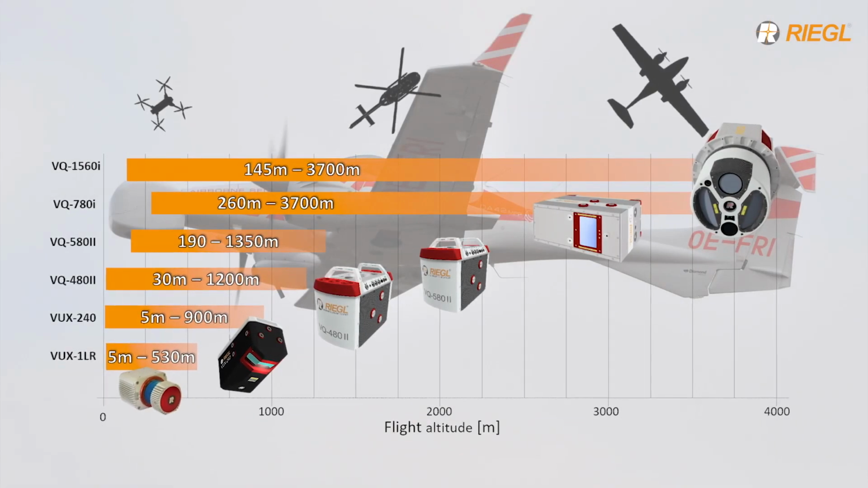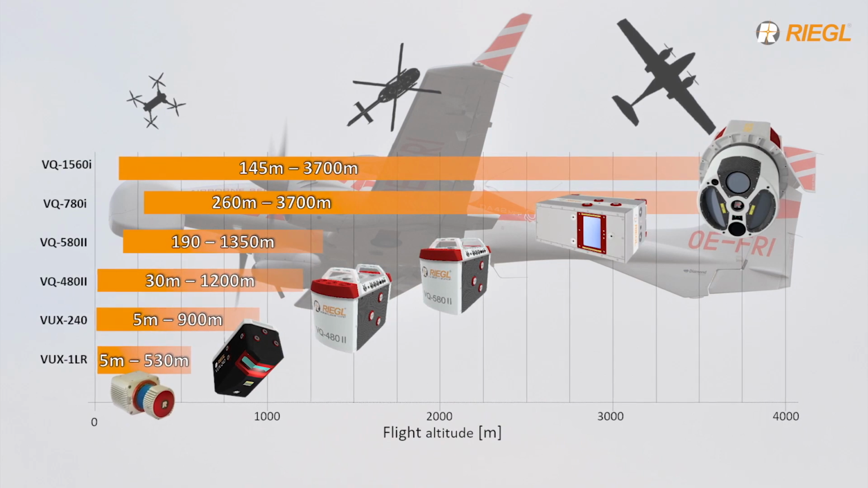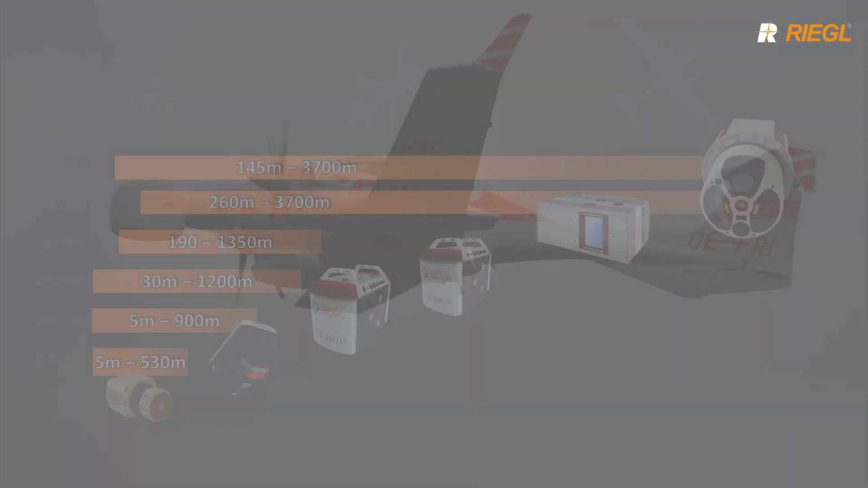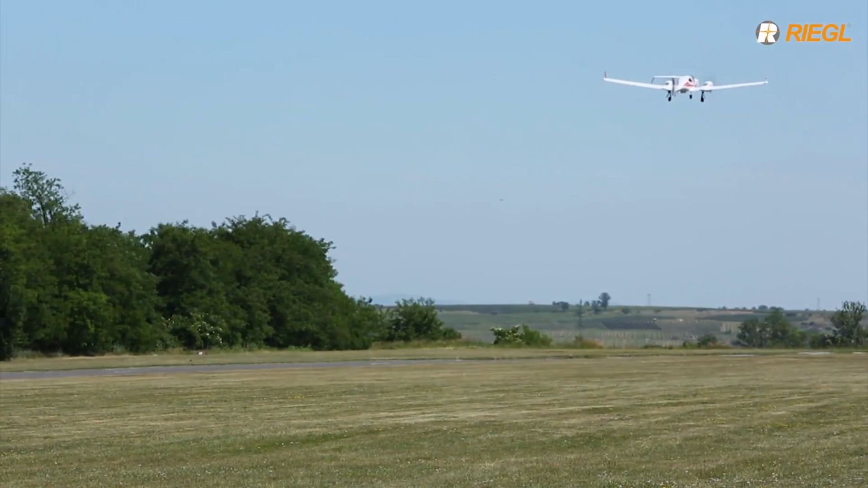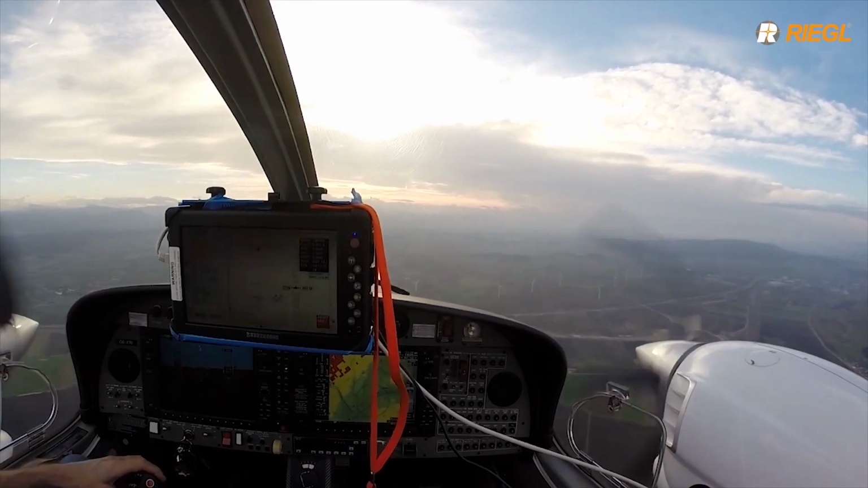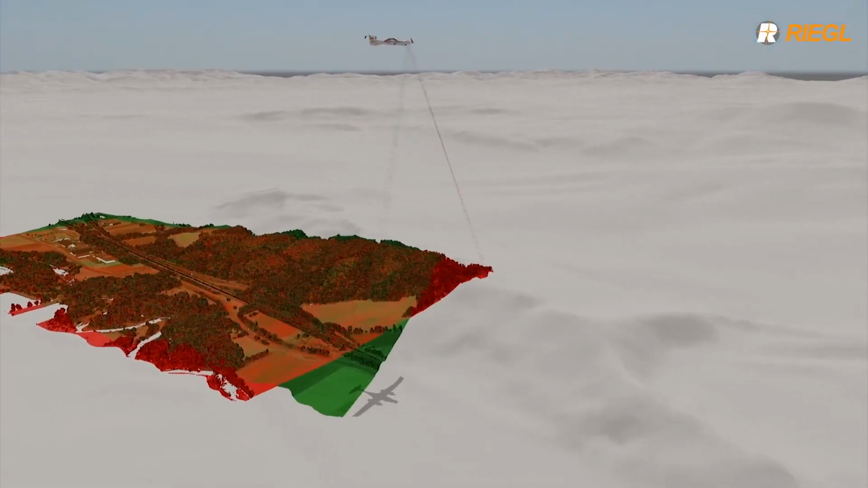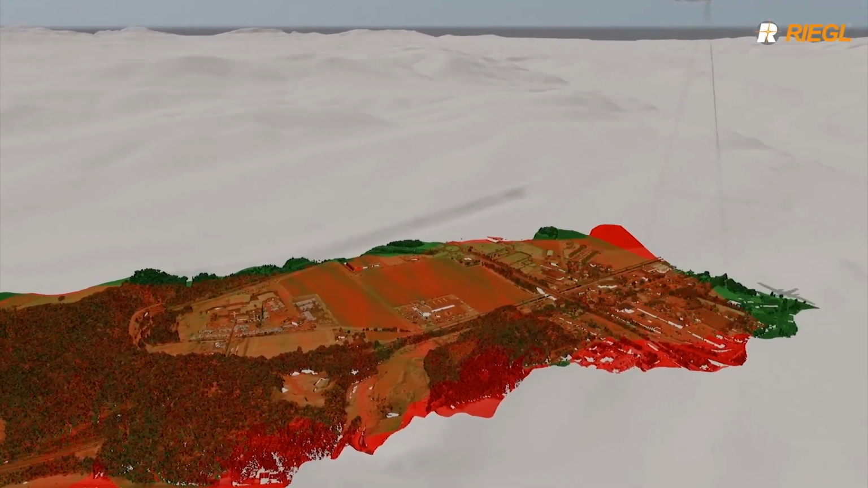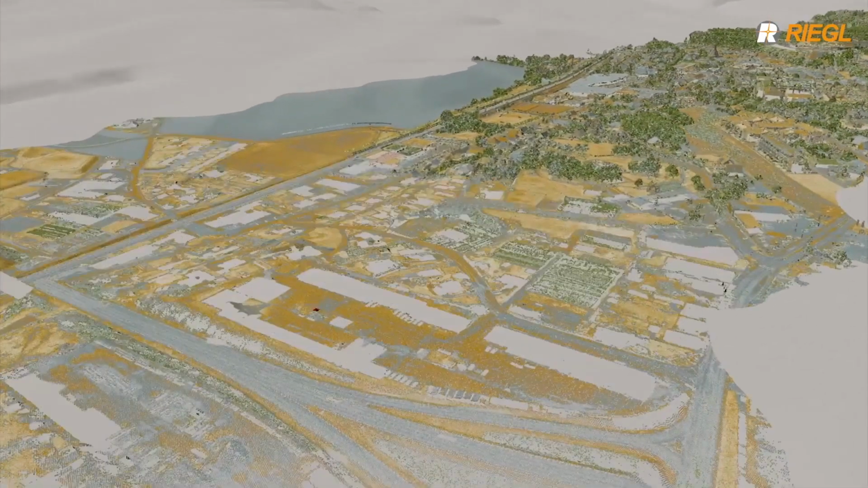Riegl is the innovation leader in airborne laser scanning with solutions for nearly all imaginable fields of application. Combined with the appropriate Riegl software packages, precise, meaningful measurement data and image data are made available for further processing.